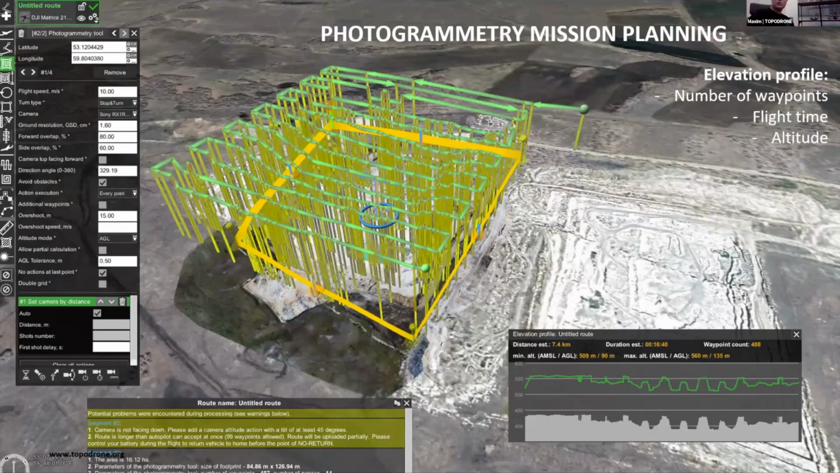But what can we face? We will face that there will be more than 200 points, waypoints. Why? Because our DTM or DCM is very accurate and has a lot of changes in relief.